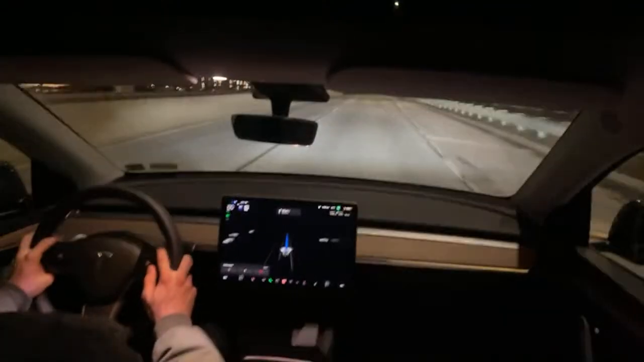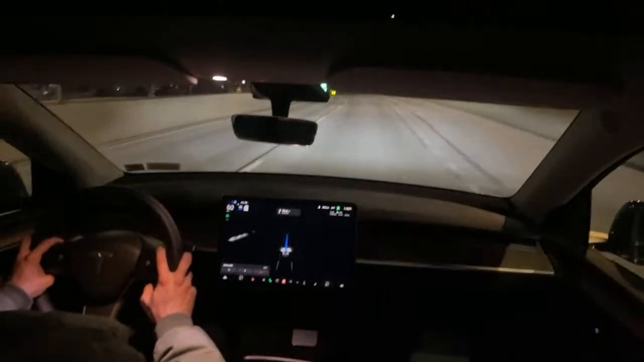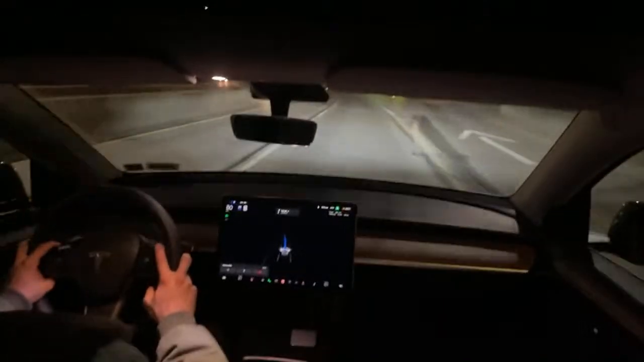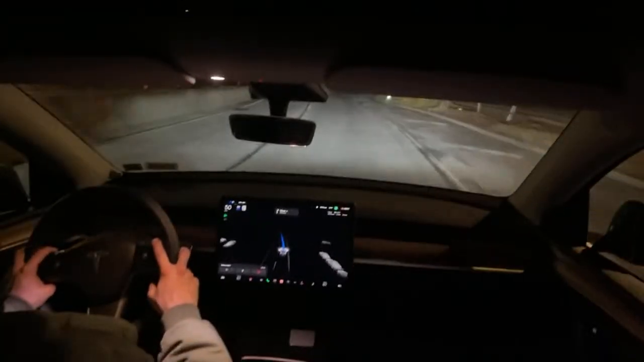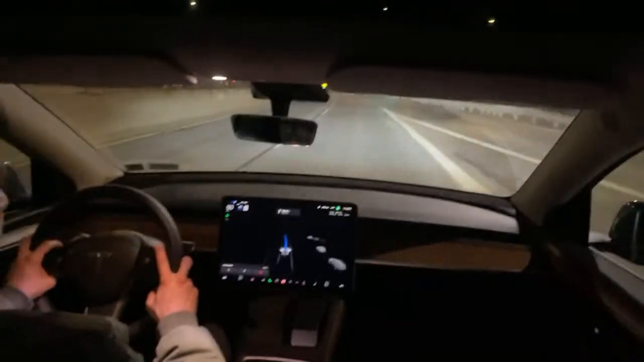A little over 25 minutes into the drive. We had one hiccup where it got real complicated. I could have helped it out and put on the blinker for it, but I really wanted to see what it did. And I think it did a pretty good job. You know, it made sure it kept me safe. That's what it really did. You could always still get to your destination. It might take a little longer, but to get there safe is what matters.